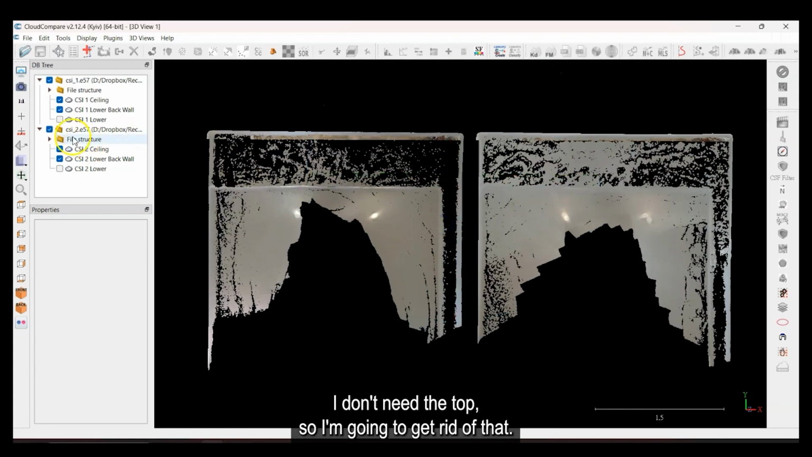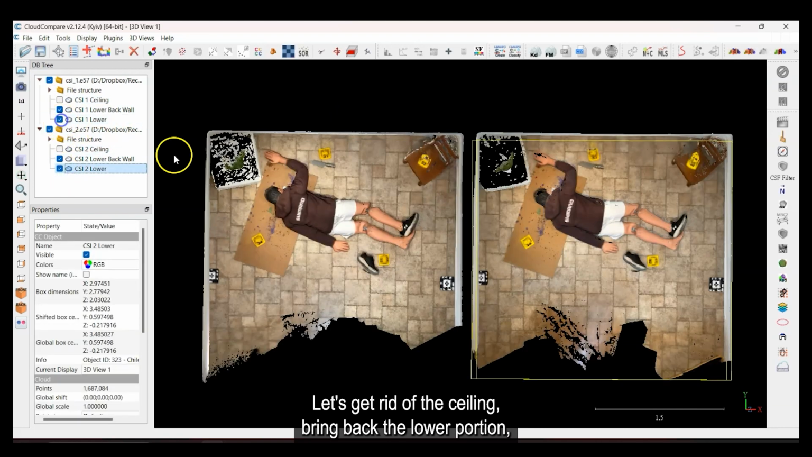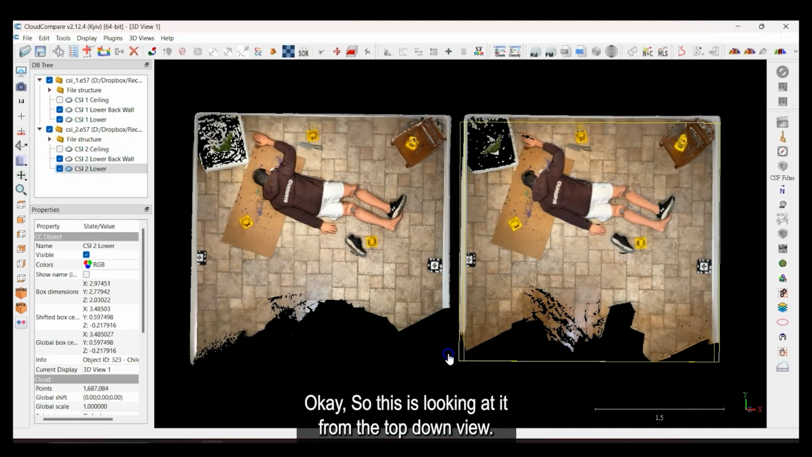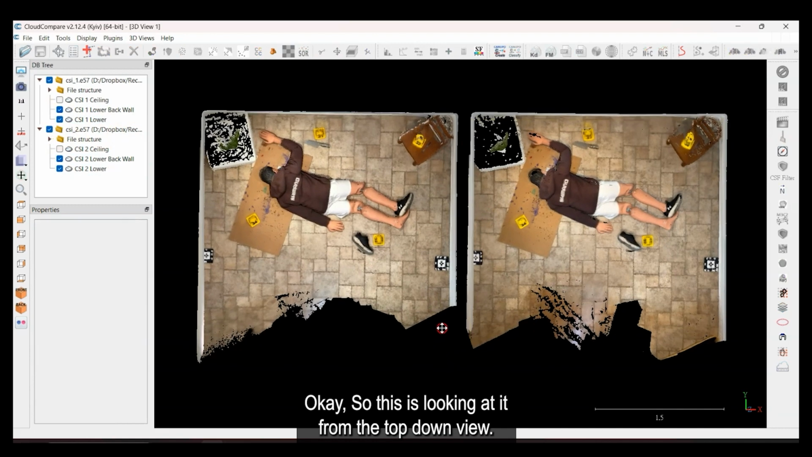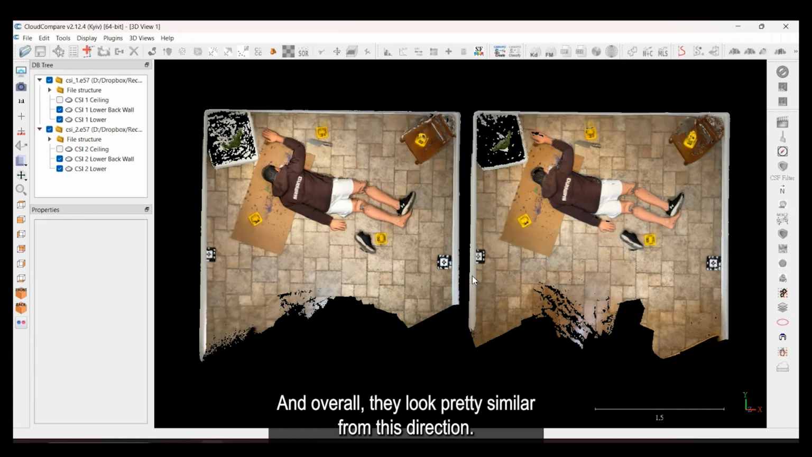I don't need the top, so I'm going to get rid of that. Let's get rid of the ceiling. Bring back the lower portion, and this is what it looks like. Okay, so this is looking at it from the top-down view. Again, on the left is CSI1, on the right is CSI2, and overall they look pretty similar from this direction.